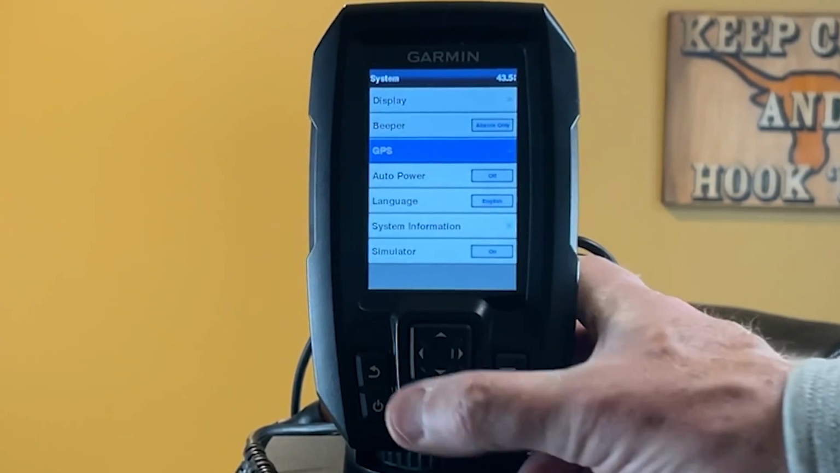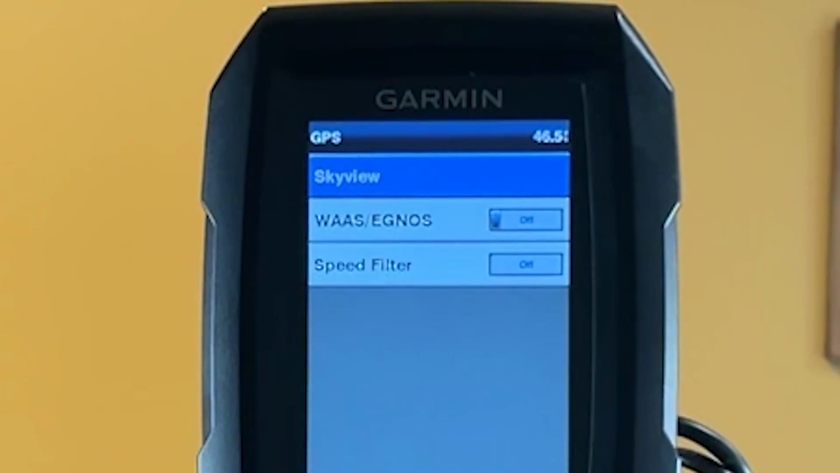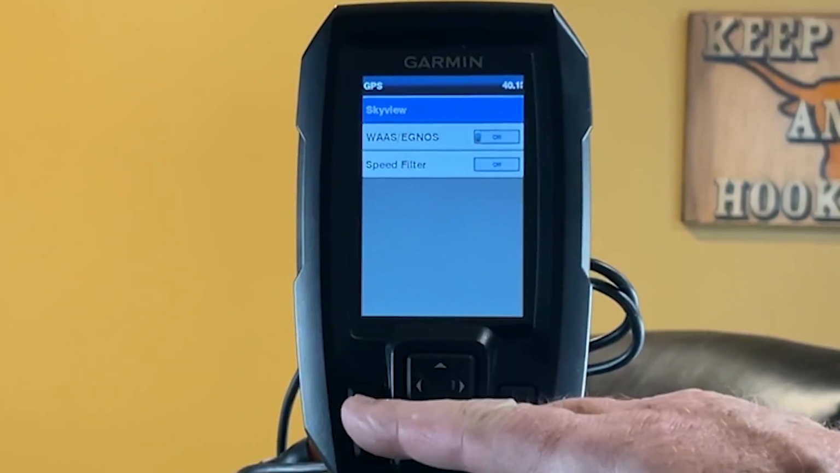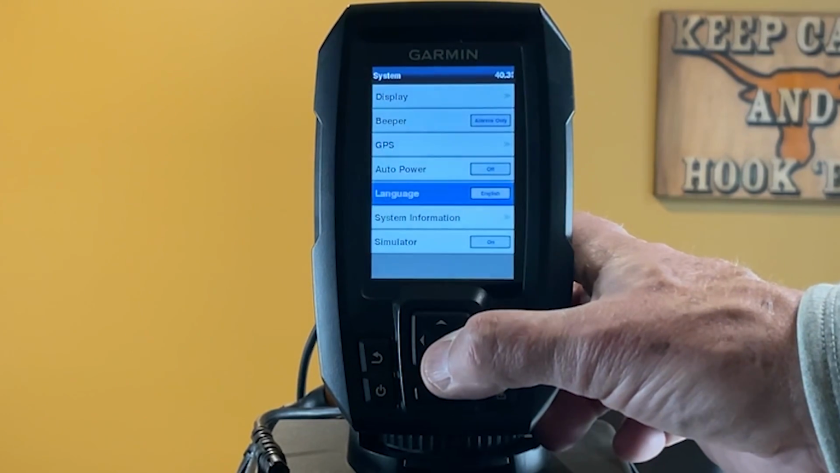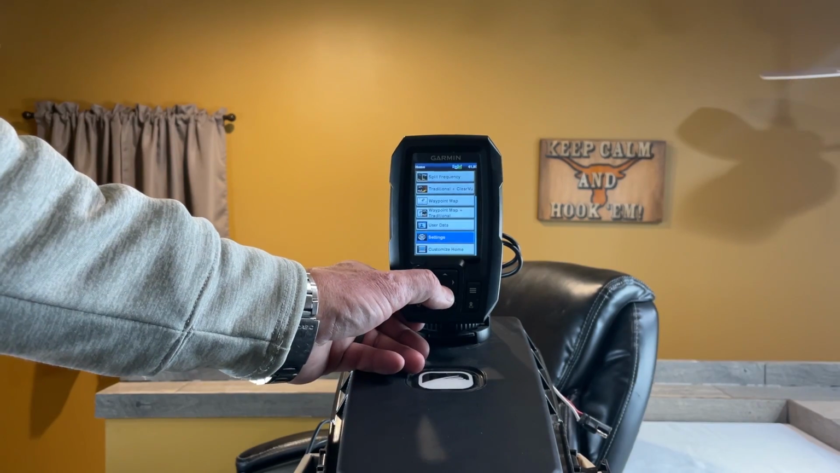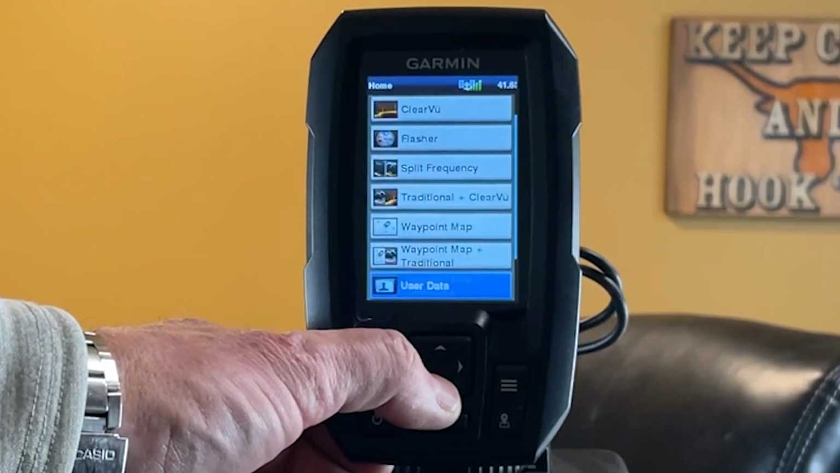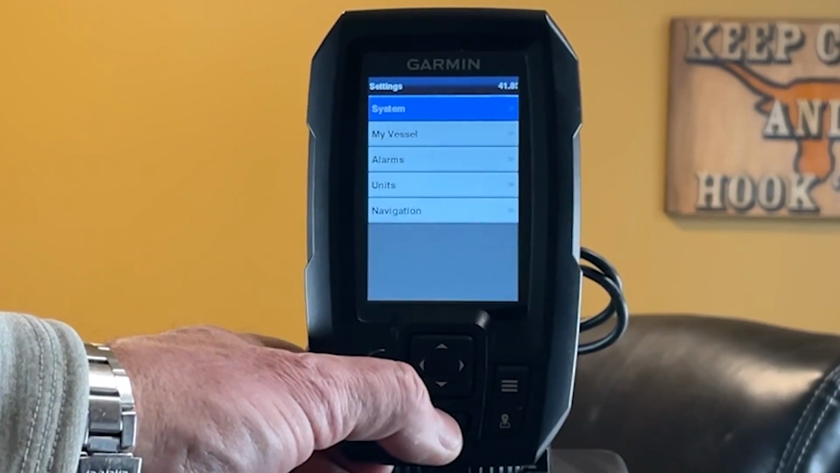You can also set your beeper when you want it to beep, your GPS. Let's take a look at that right quick. And there's your GPS. Auto power, if you want it to power down automatically. Language, system information. So when you first get it, you want to scroll all the way down to settings and go into the system.